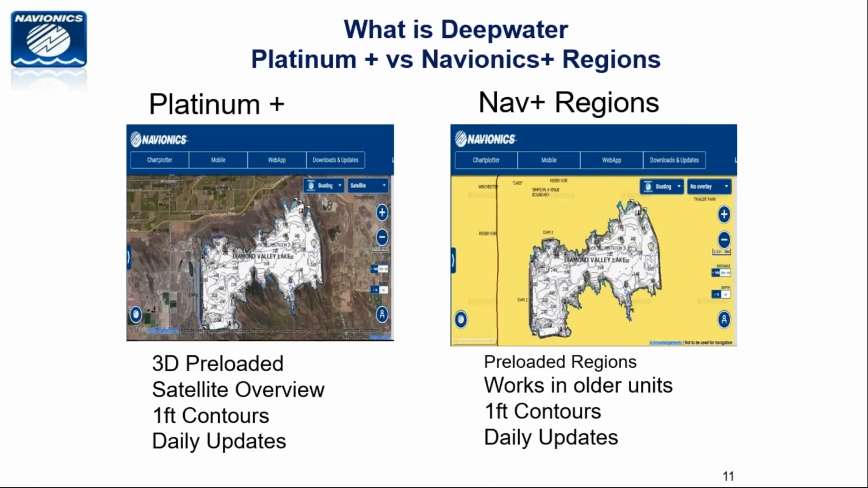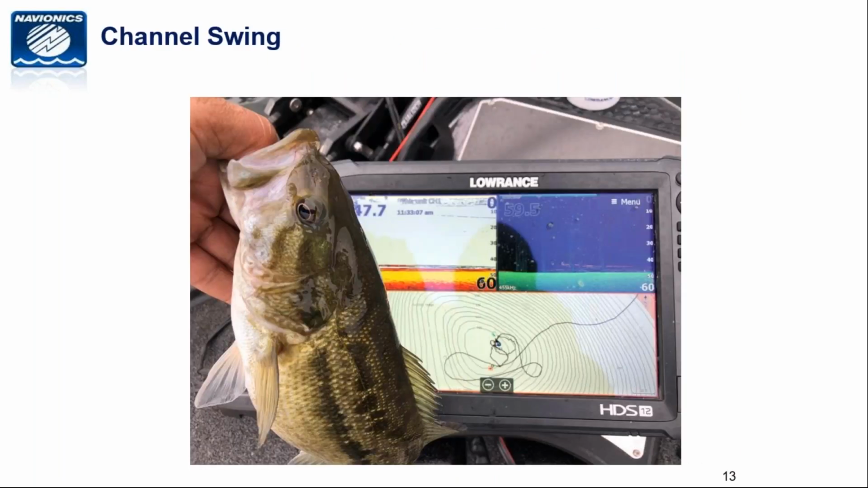This is me connecting my phone app to my HDS 16 via the Wi-Fi. But let's get to some pictures of some fish. So again, this was some spotted bass. This is what a school of spotted bass looks like on the fish finder. 2D scan on the right, down scan. This is that same hump with the creek channel to the right.